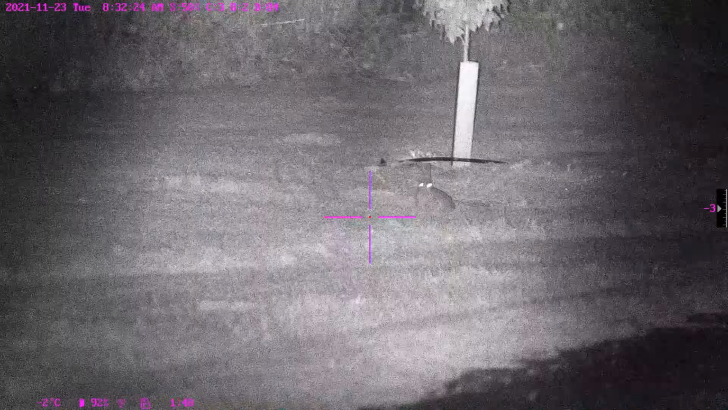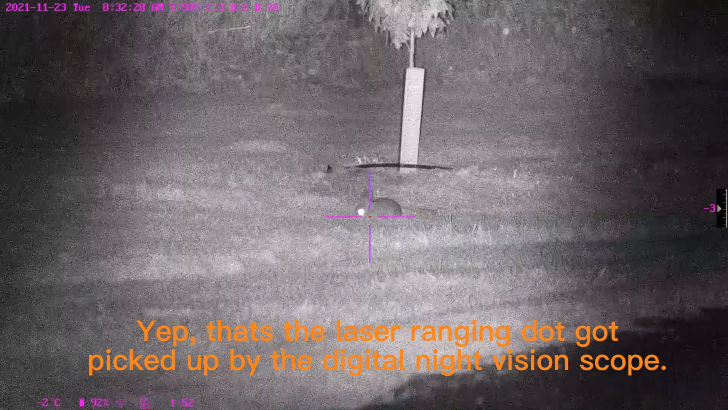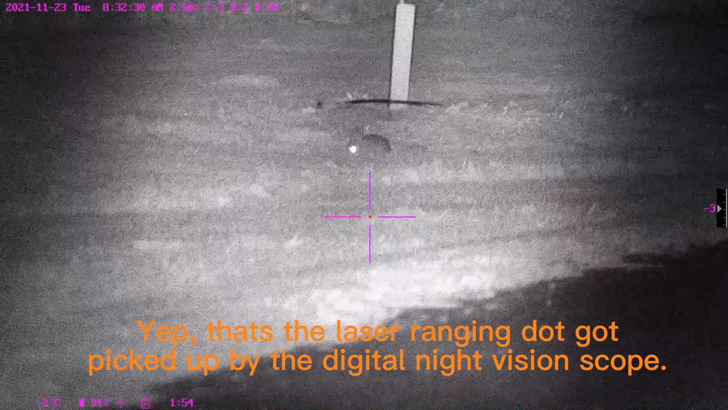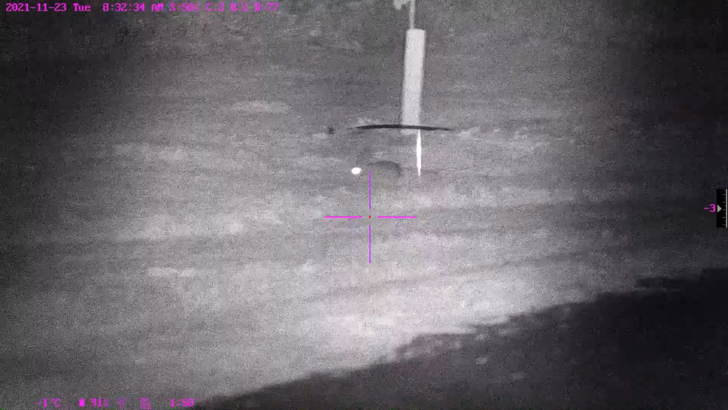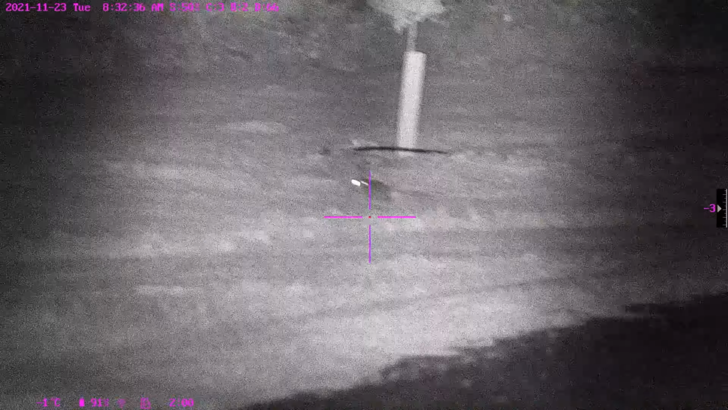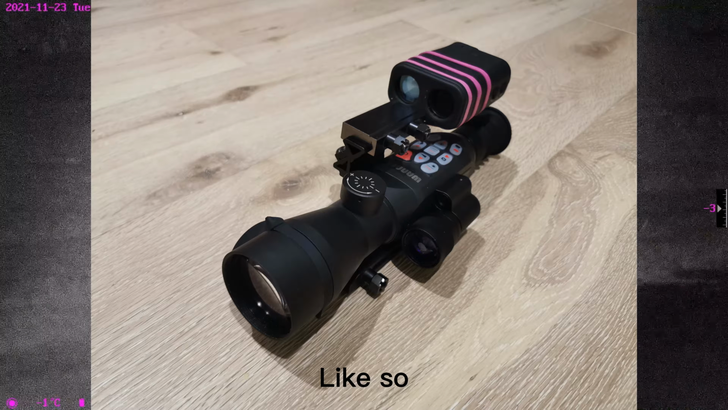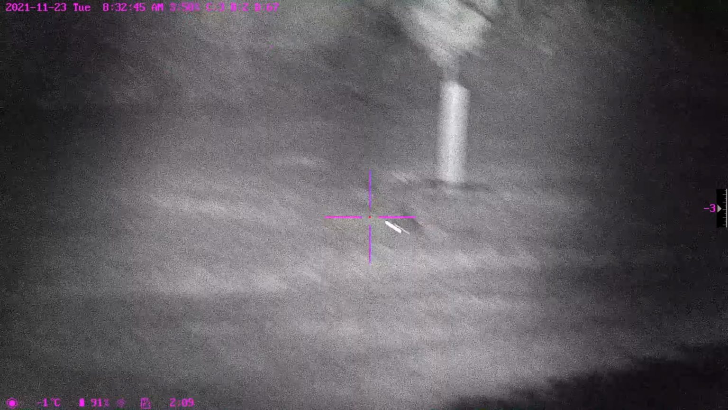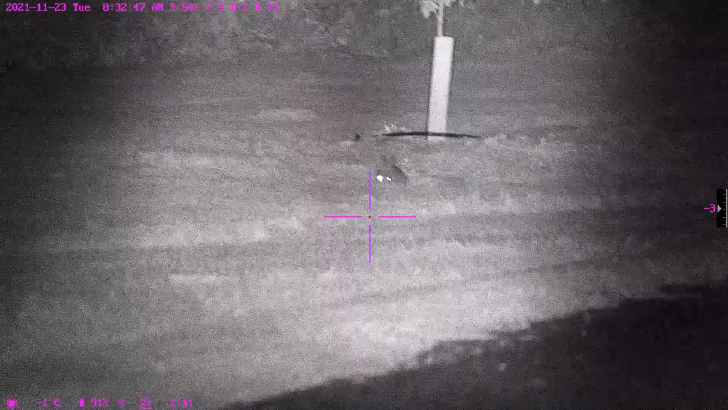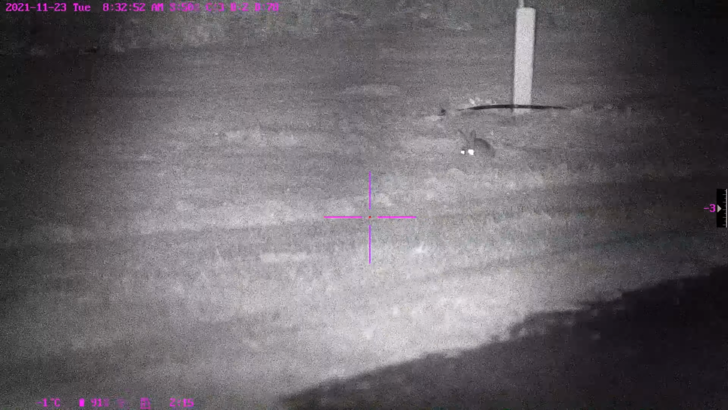The first rabbit, I was standing in front of it for more than 5 minutes. The rifle was sighted in at 35 meters, so I was trying to verify that. What I did was strap a cheap laser rangefinder onto the digital night vision, so I can ensure that I'm at the correct distance to make a shot. Since it wasn't done properly, it was very difficult to read the meters. That's why it took so long.